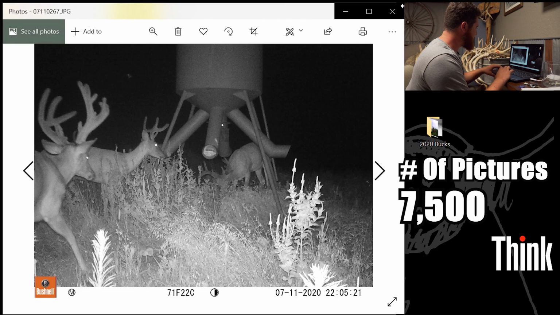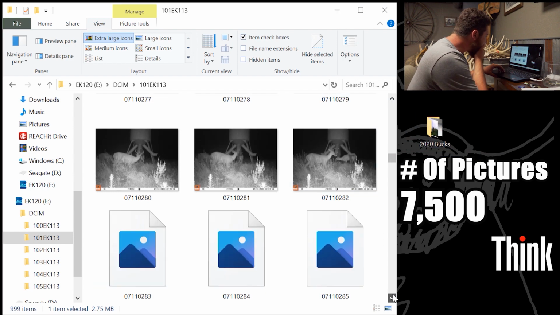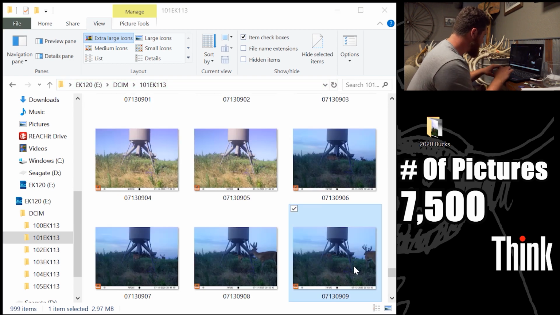Awesome buck. Awesome buck. Love to get that on film. Someone shooting that buck this year. All right, moving on. It's got my heart pumping. Lucky again.